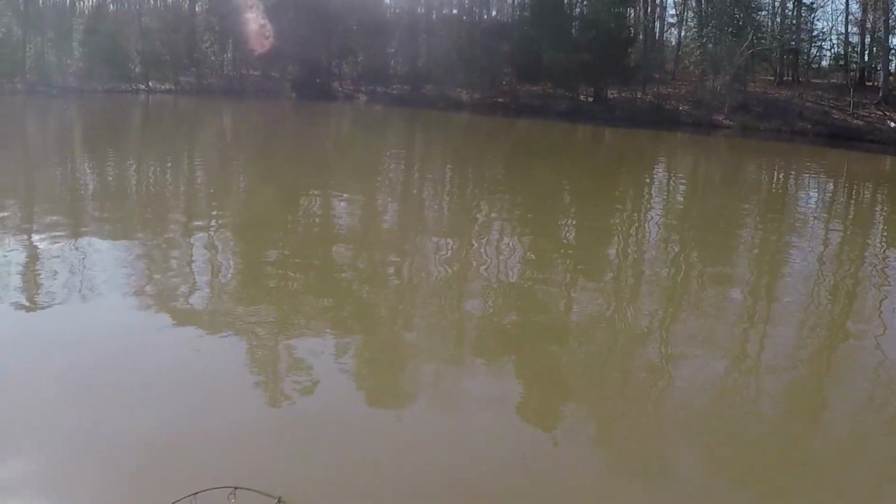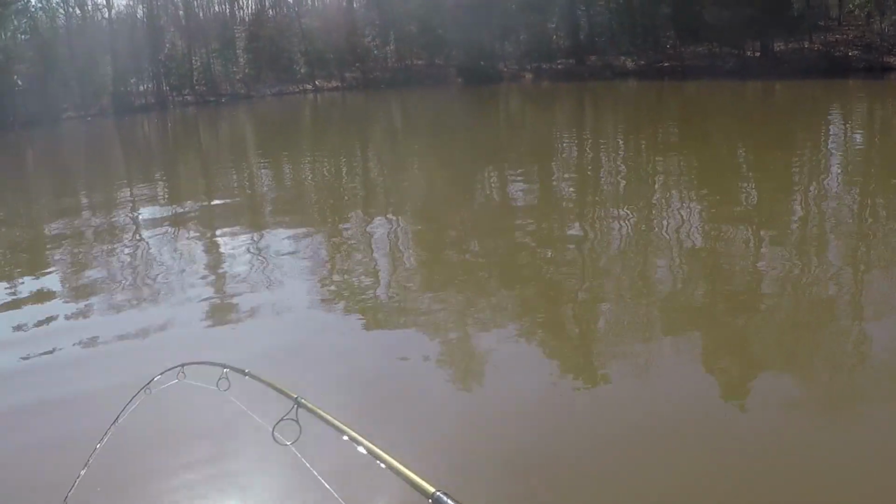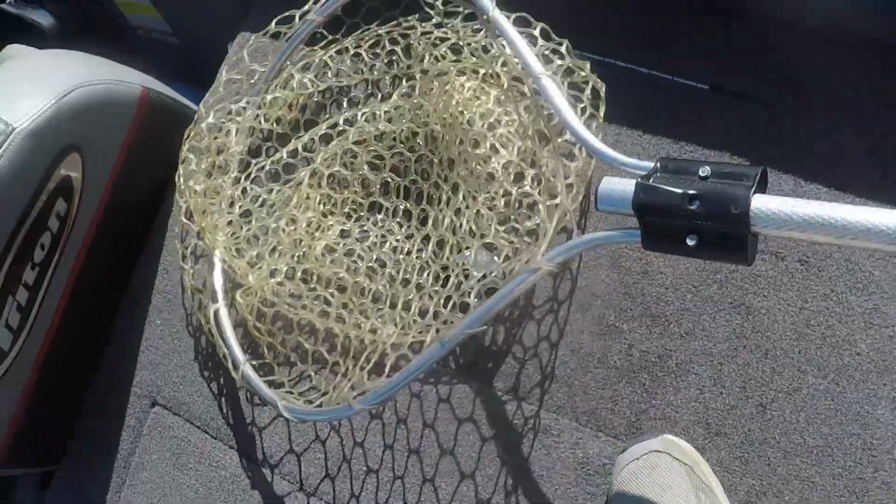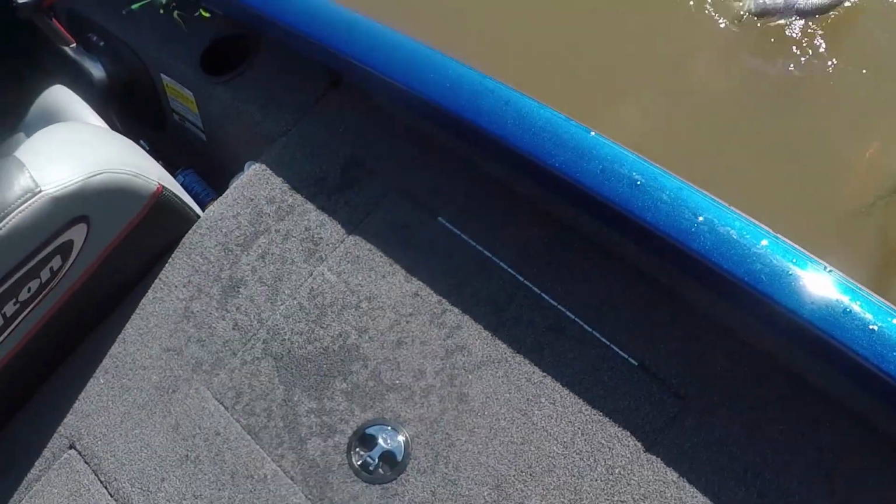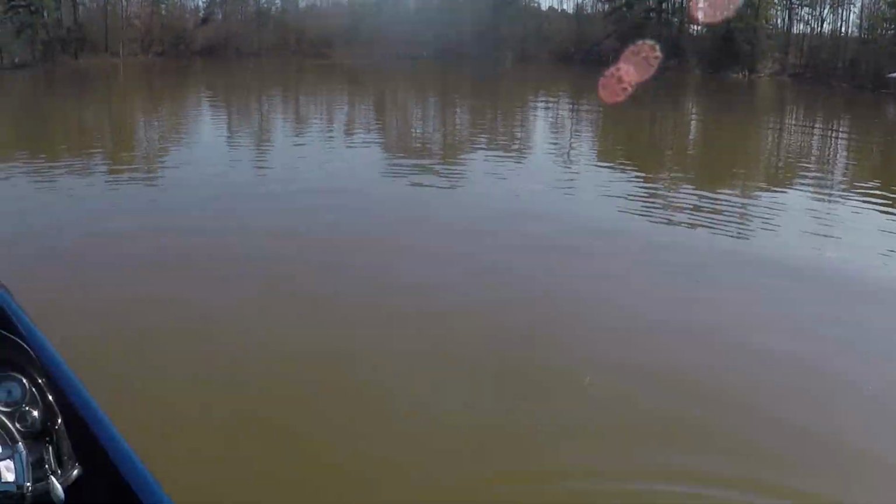Wow, I don't think he's that big. I think he thinks he's that big. I feel like he tried to go up underneath the boat. You know, I caught one in the last video that fought like a bass. I mean, he just threw a fish. Well, he's a nice one. He didn't look that big. That's a nice one. Great day. What a crappie.